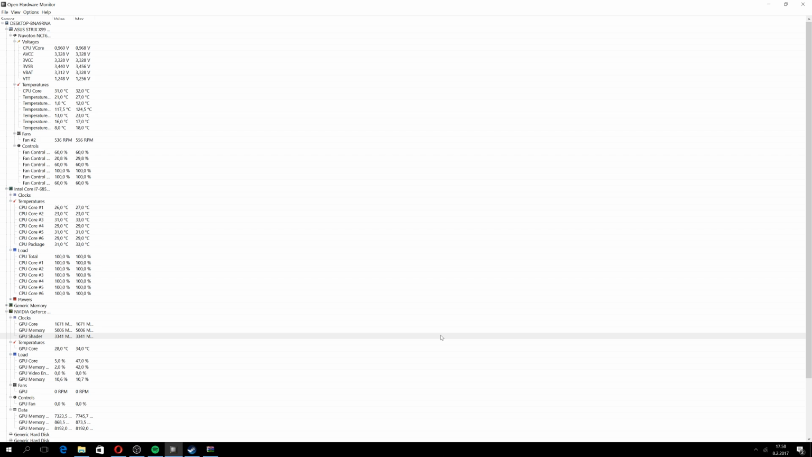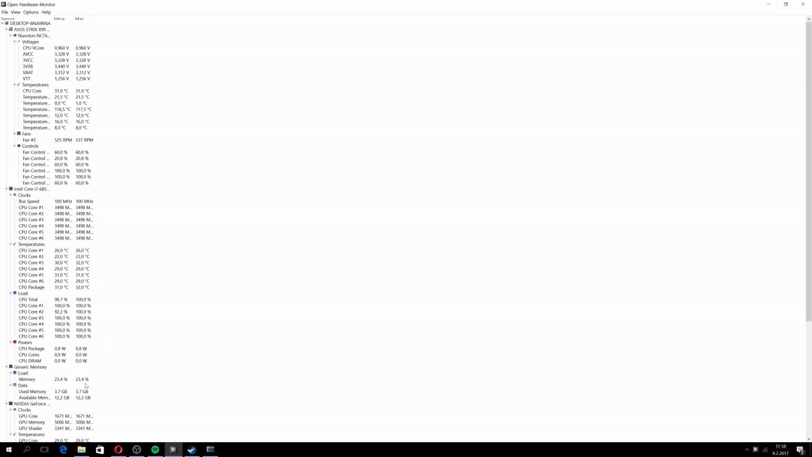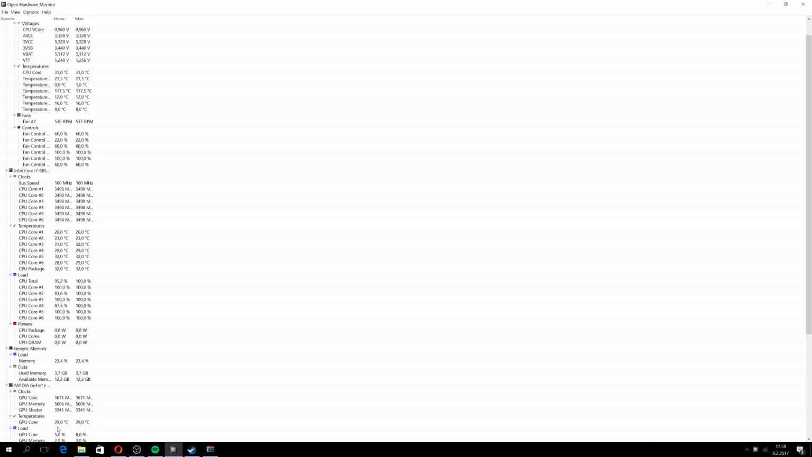Because I have just this one monitor and 3D Mark runs full screen, I cannot monitor the temperatures at the same time. But I leave this running below the 3D Mark and we can see the maximum temperature that the 3D card reaches. I just reset it now. Reset, like that. And now we have 29 degrees. 28, it's cooling down all the time.